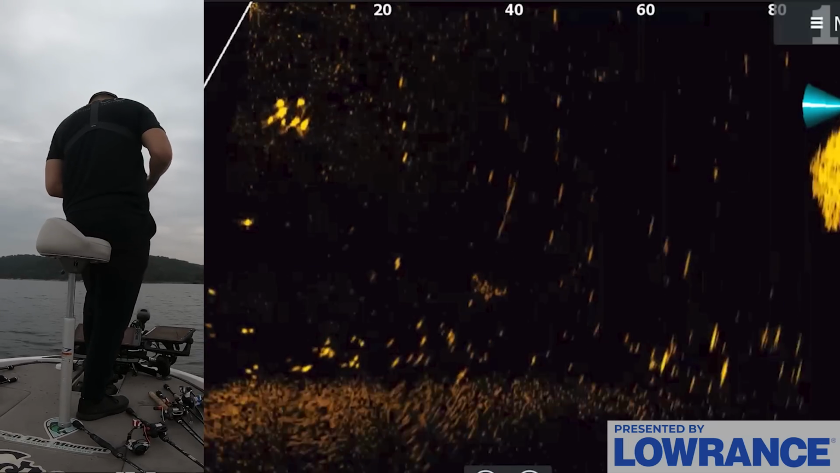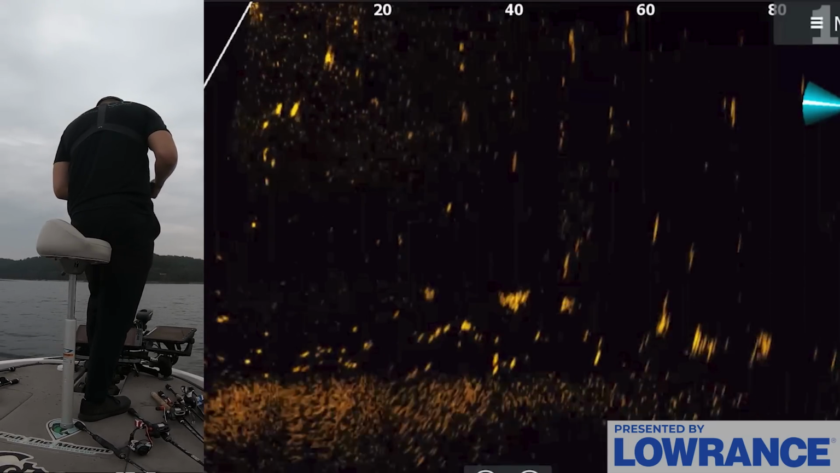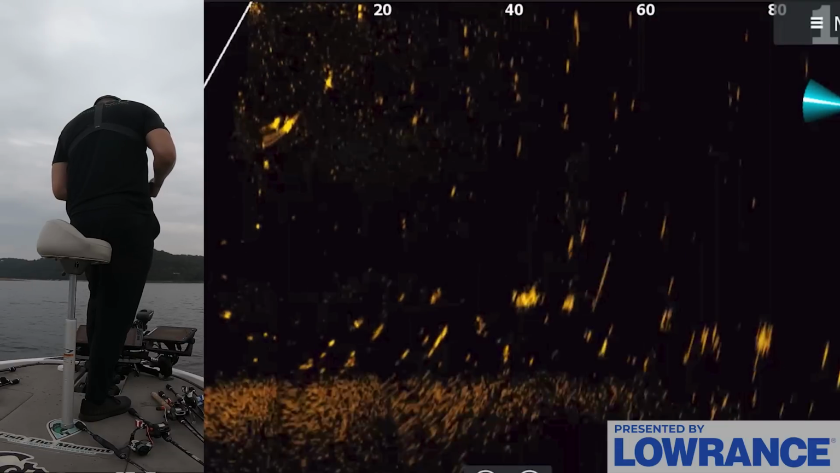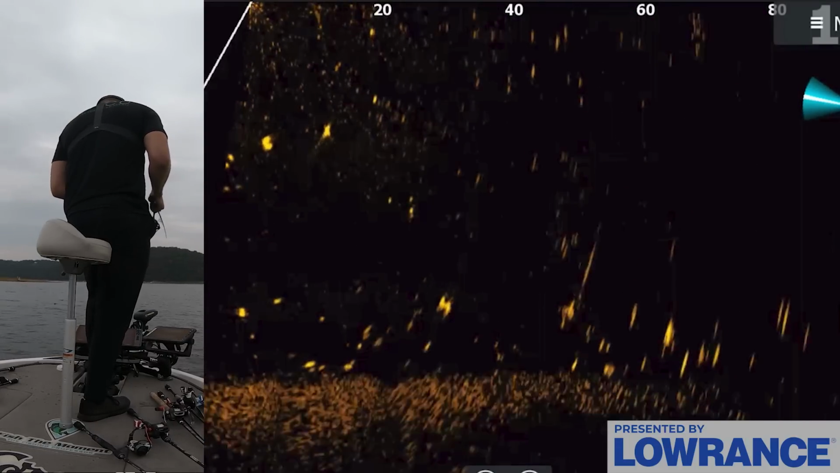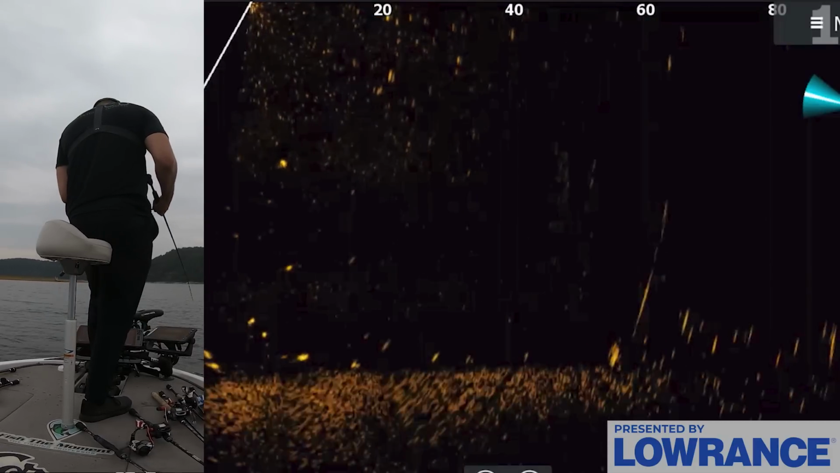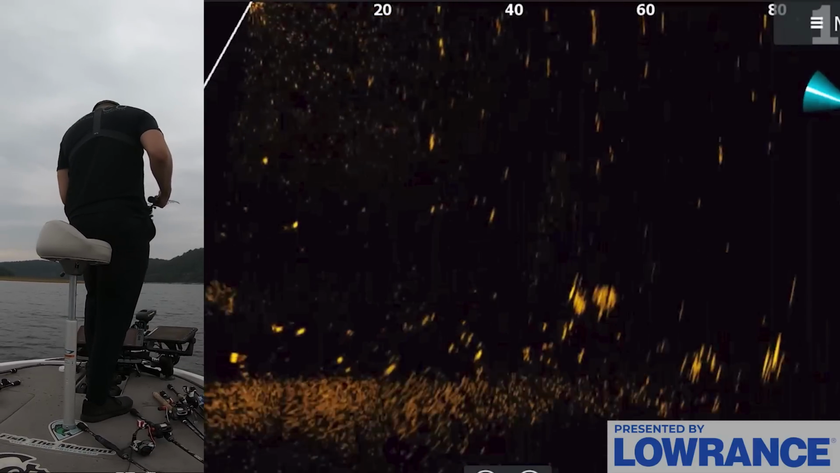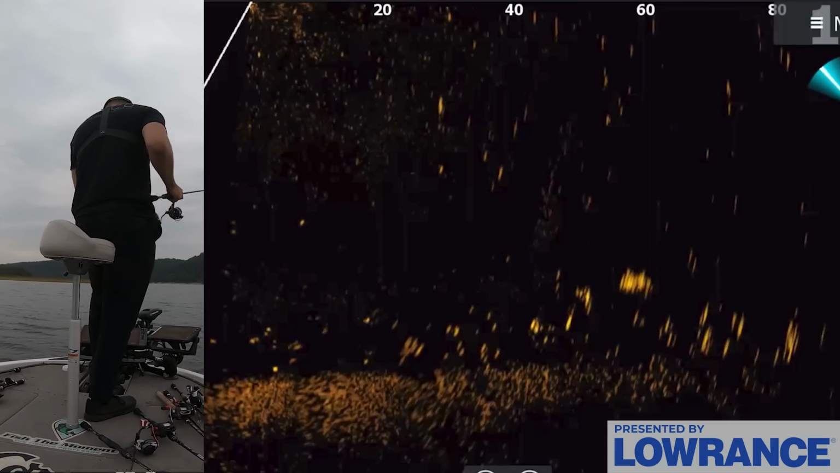They eat it way better, I find, than a Damiki rig, for whatever reason, because it's just unique. It's a little bit different rig. We're gonna be coming out with it relatively soon, and literally that was my first drop on that school. I've been throwing a bunch of different stuff to try to get these fish to react. I think it's somewhat of a bait specific deal right now. They want a very specific bait.